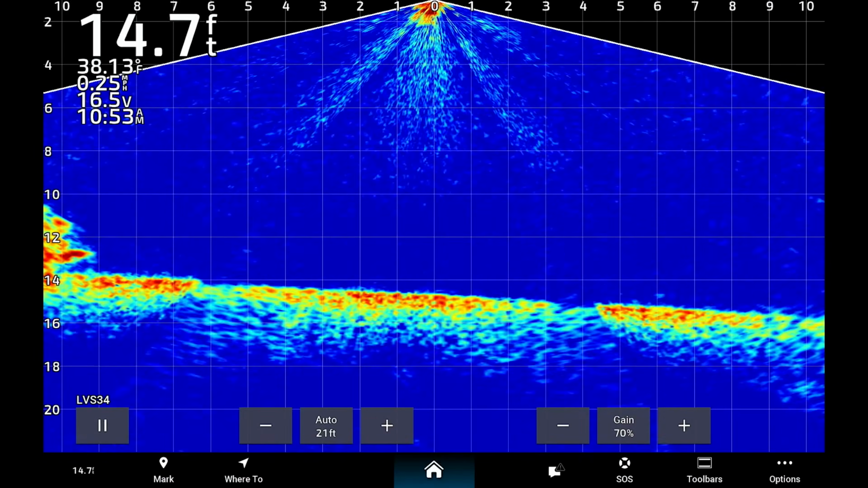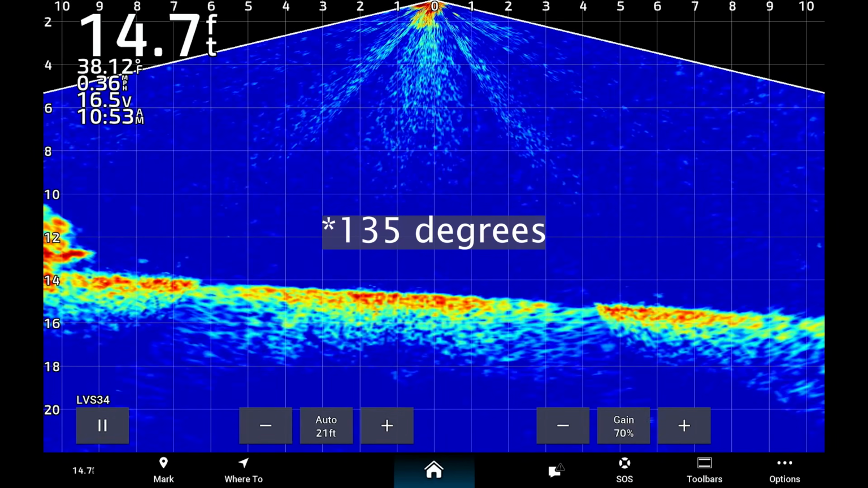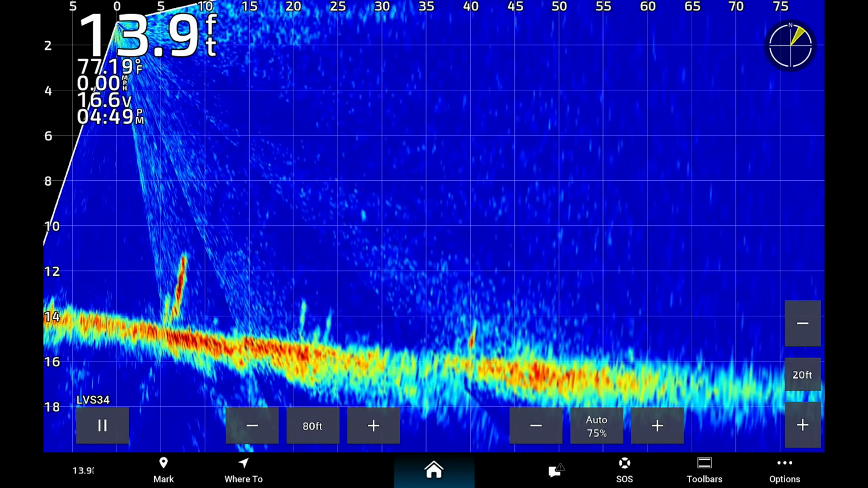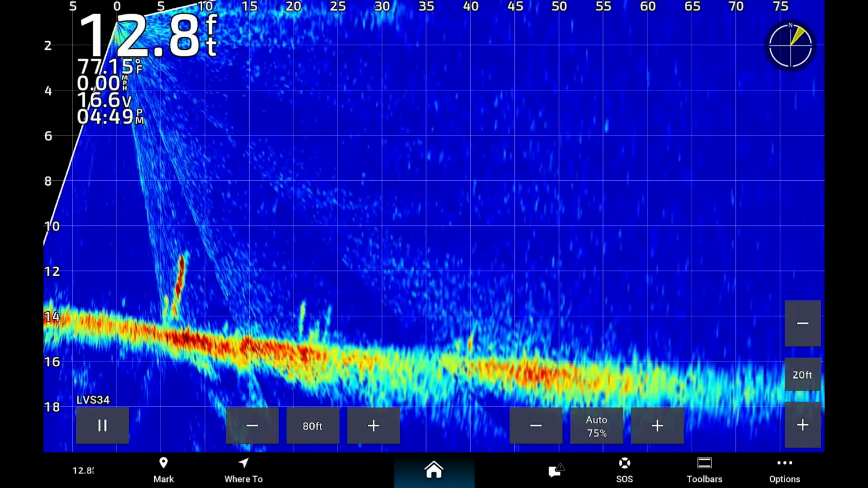Where does the Livescope really shine? Well, multiple areas, but one of them is finding fish. And you don't just use Livescope to find fish. You use it to find a whole bunch of other things. The cone angle on Livescope is nearly 180 degrees when you're in down mode and 135 degrees when you're in forward facing mode. So you can cover a lot of ground. You can see a lot of things.